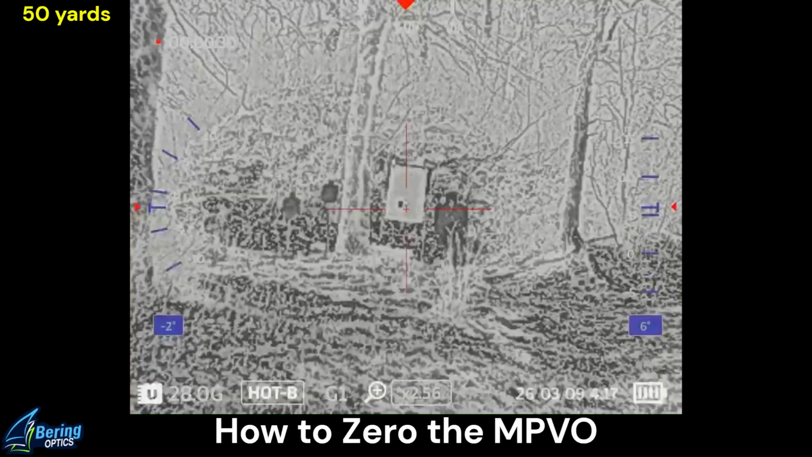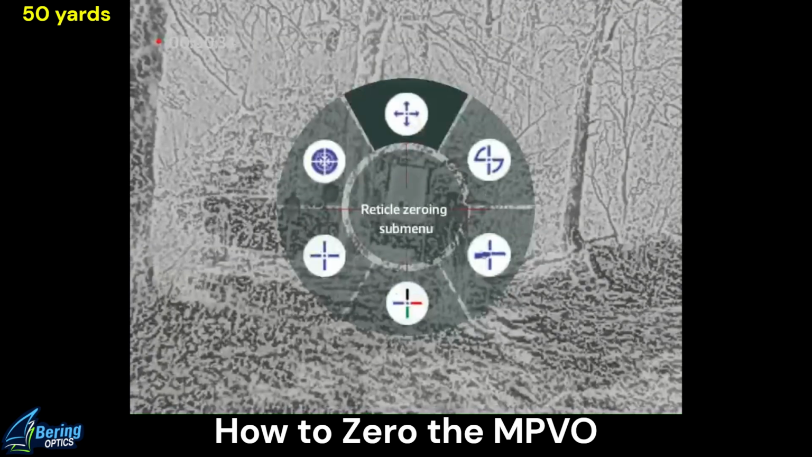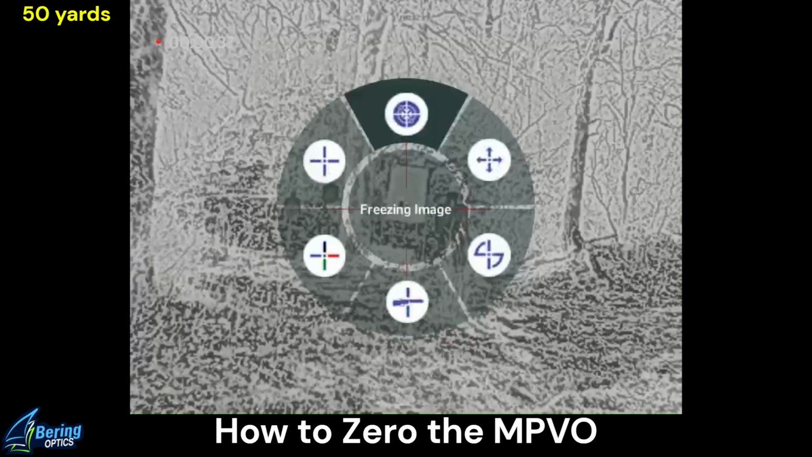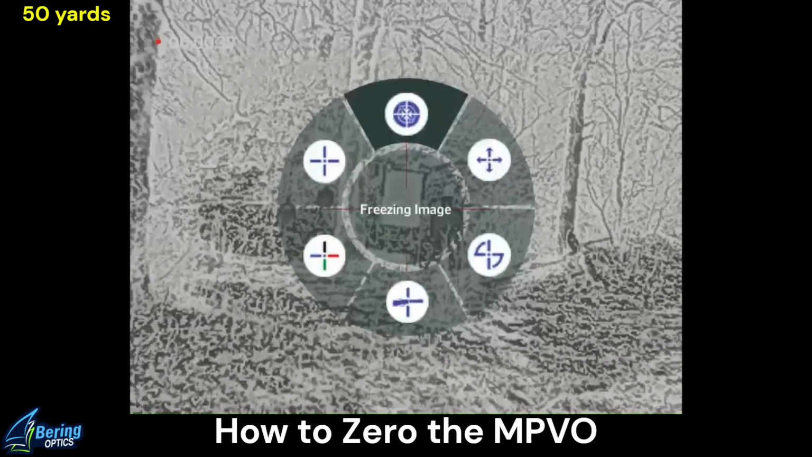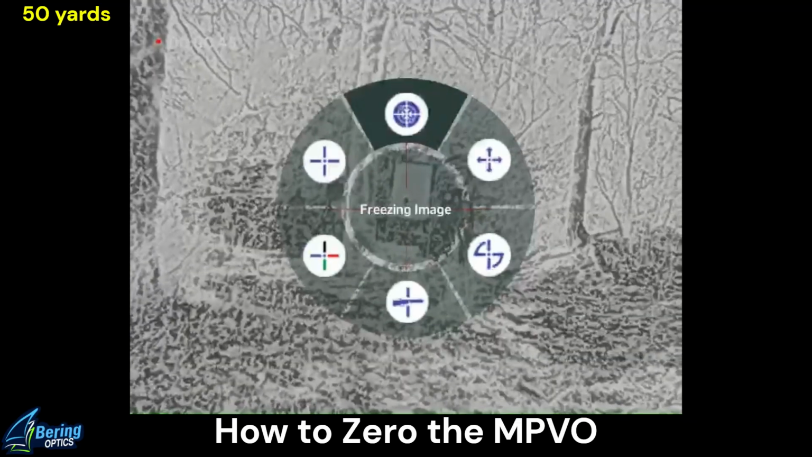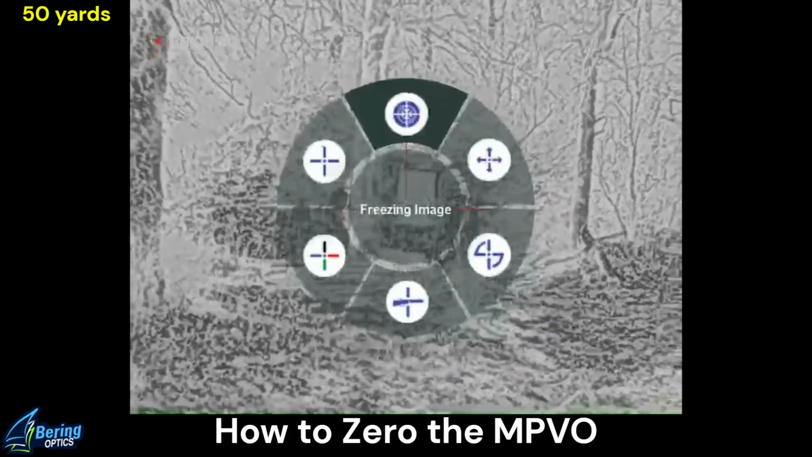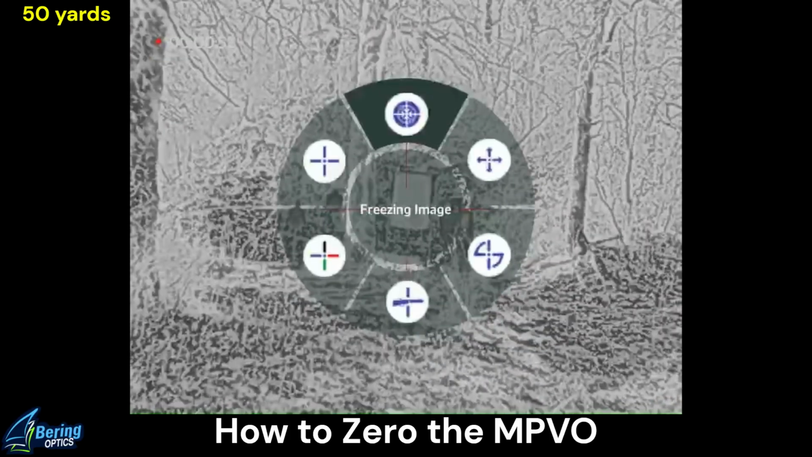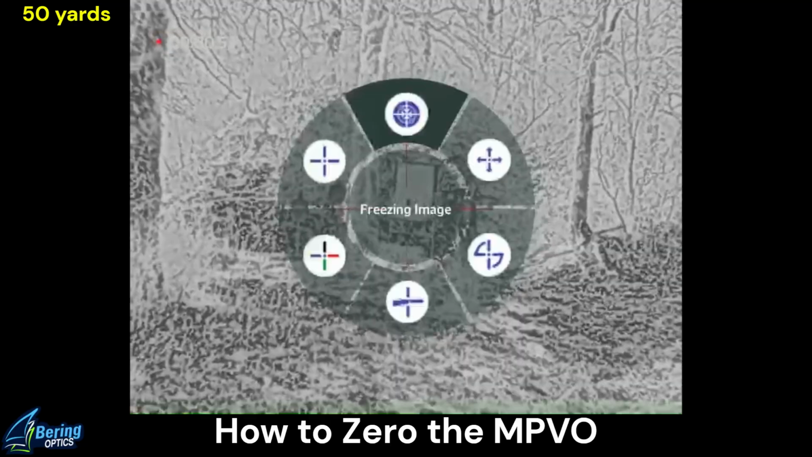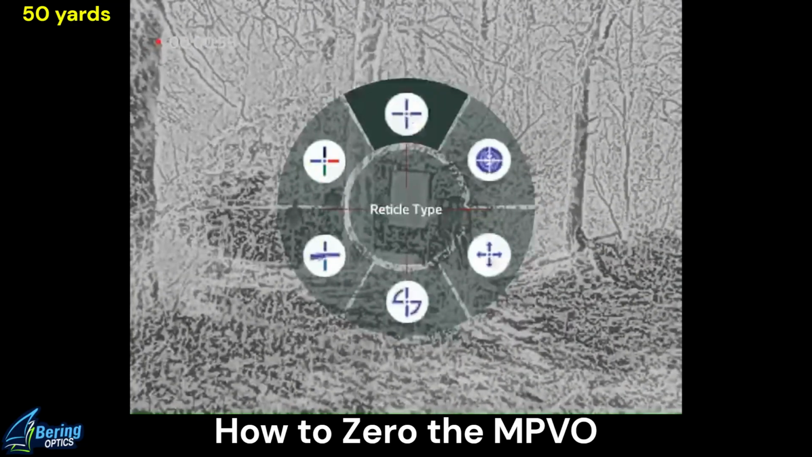I'm going to enter the zeroing menu and I'm going to go to freeze image. Now you have to kind of work through the text that is over the area that you're freezing the image. And I've reported this to Bering. Hopefully it'll get an adjustment to where we won't have to do that, but it's sort of a guess at this point. So I'm going to freeze it.